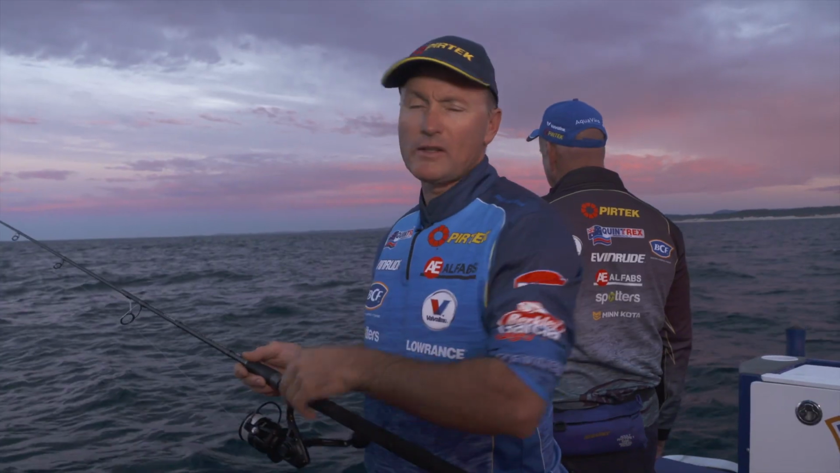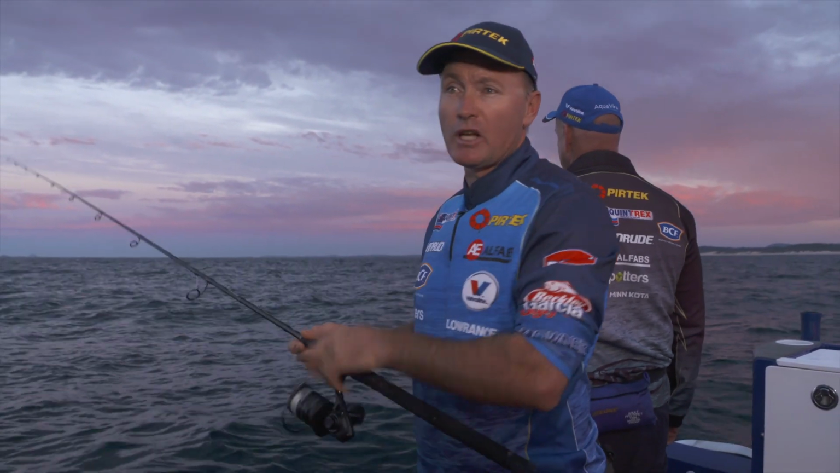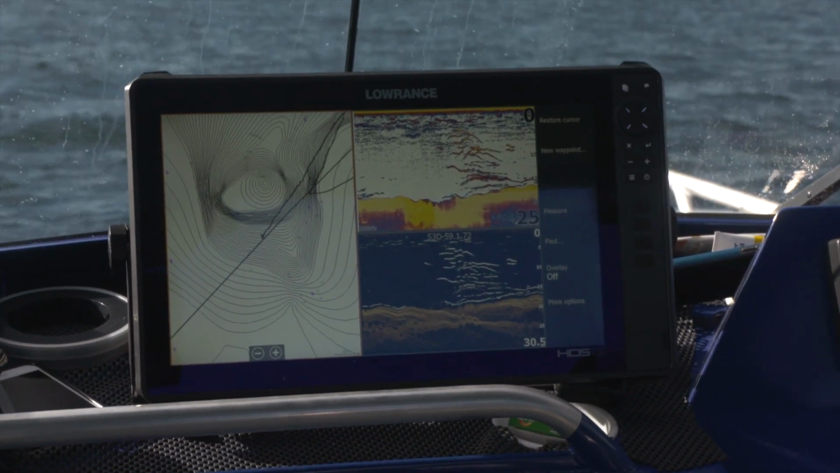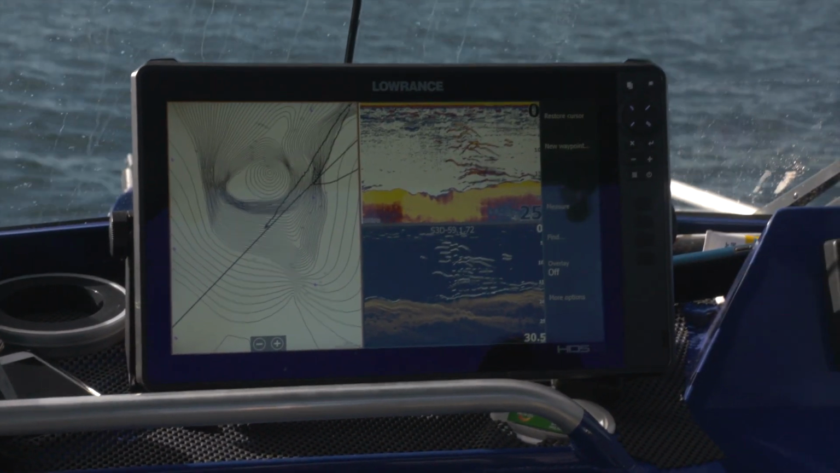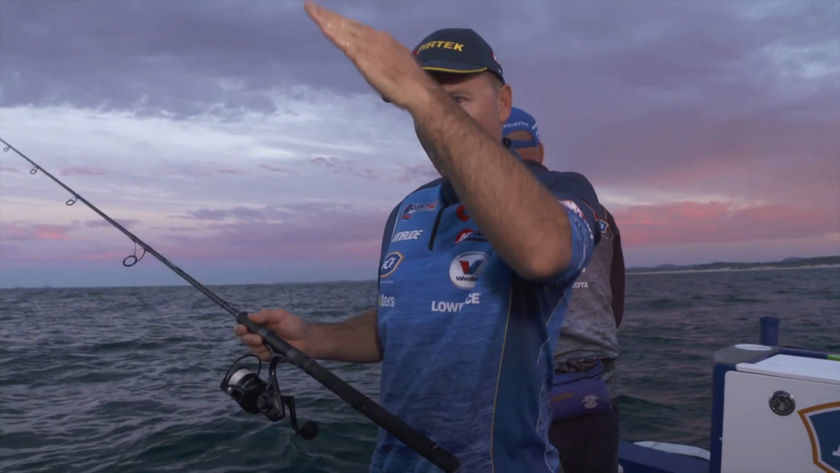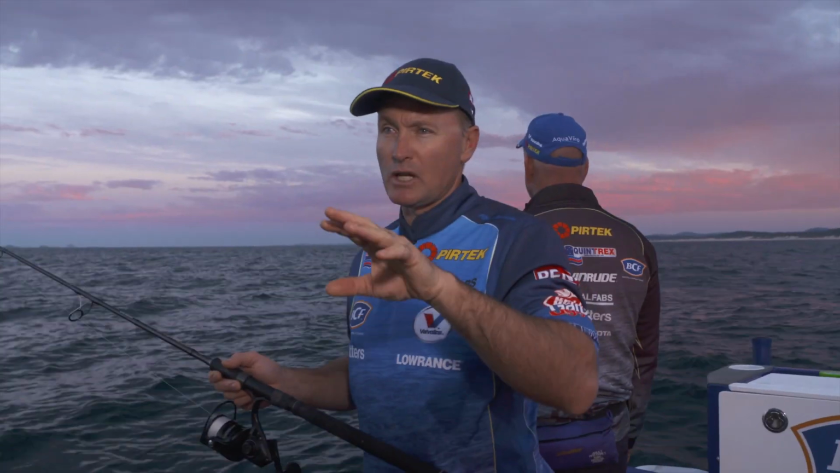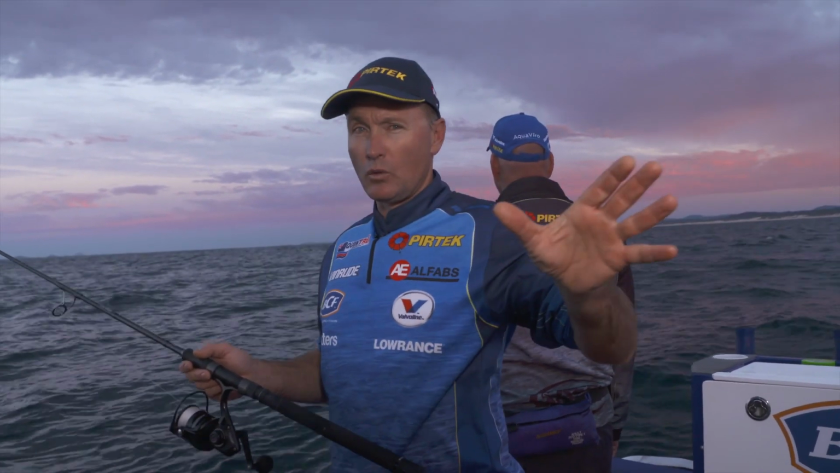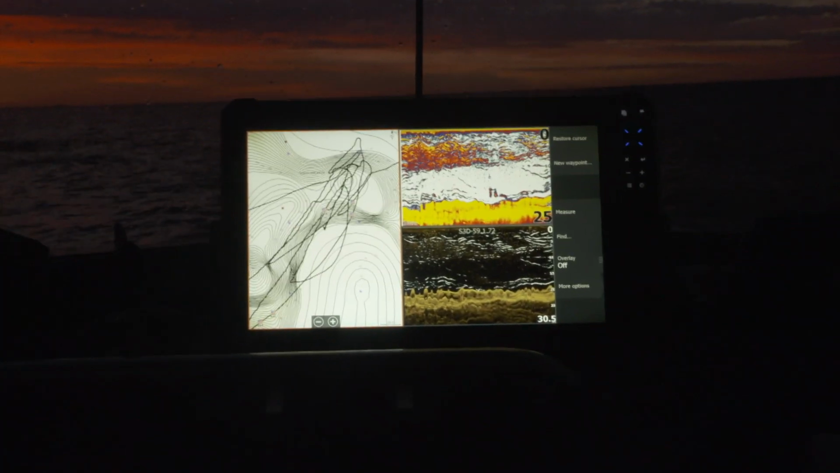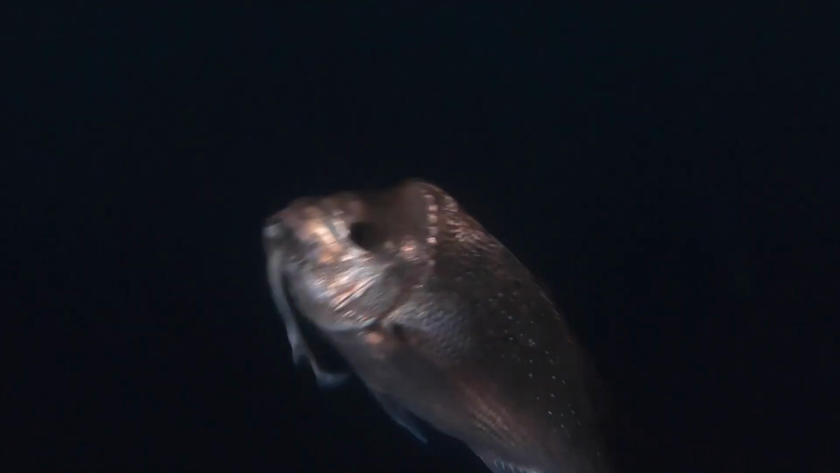So my setup for snapper soft plasticking, as far as my electronics go, I've got GPS on one side, it's really crucial, conventional sounder picture, and then the down scan with the fish reveal. So I'm having a bit of a look to see. Obviously we're using the wind to drift us along. I can use the electric motor to adjust that as well, but generally using the wind to drift us down the reef, keeping an eye on that sounder all the time, looking for bait schools and looking for snapper hanging around and seeing how high they're holding.